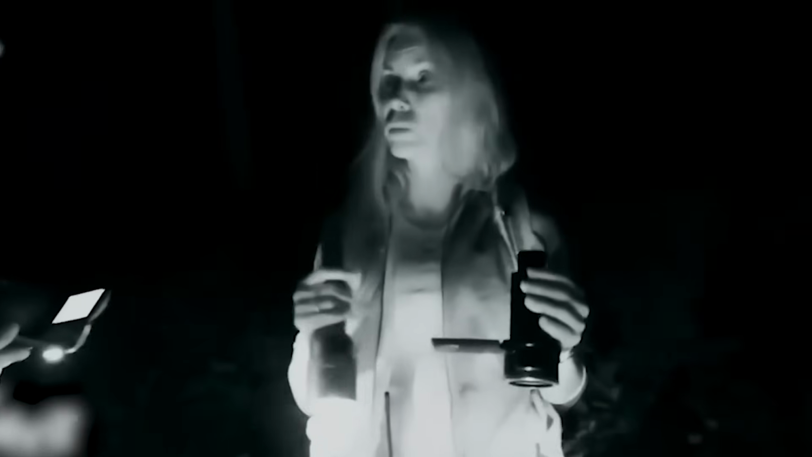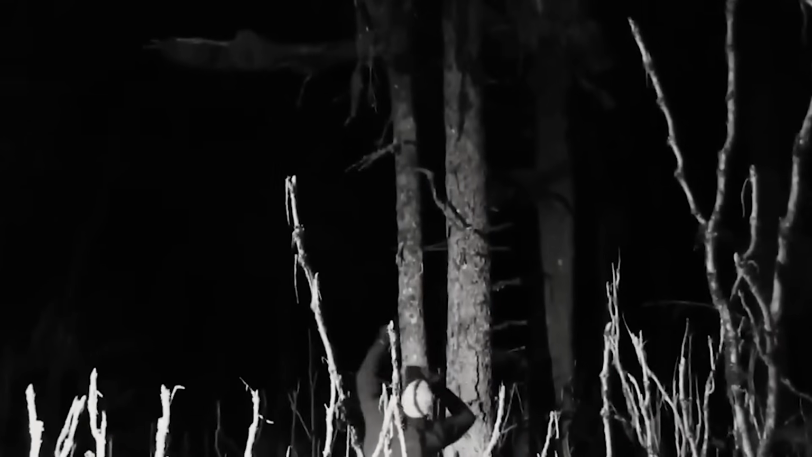This revelation left Mireya filled with fear and apprehension, realizing the noise was not from her teammate. While exploring the forest, a group of researchers came across unknown animals just about 100 yards away from them.